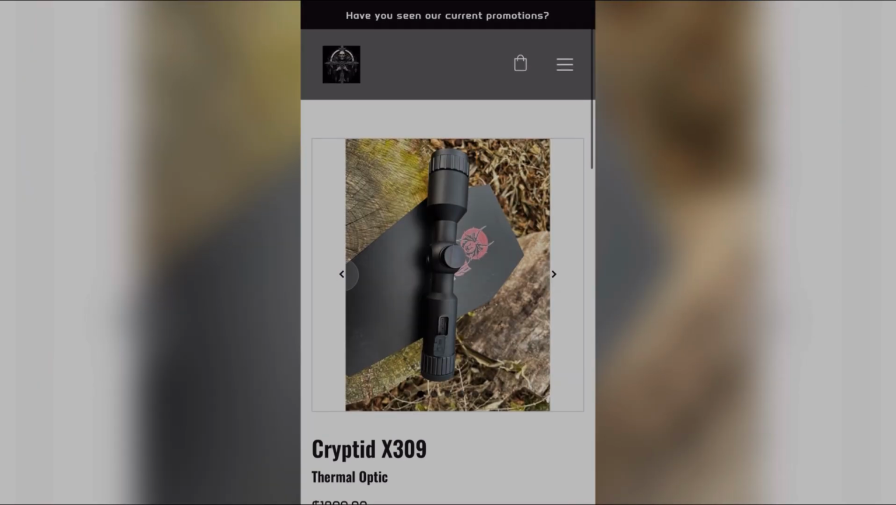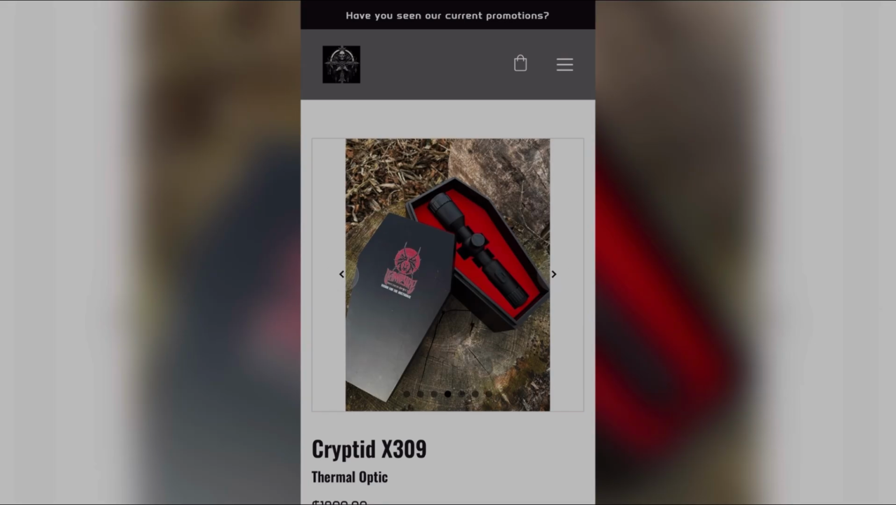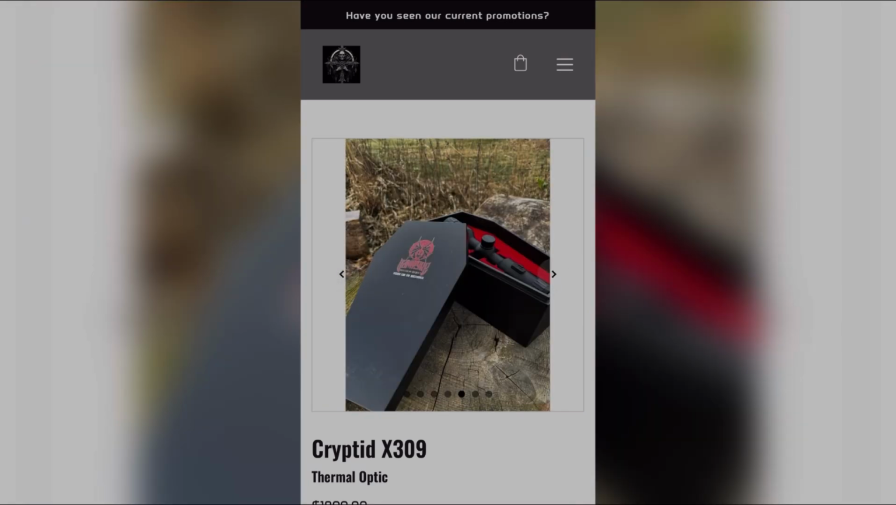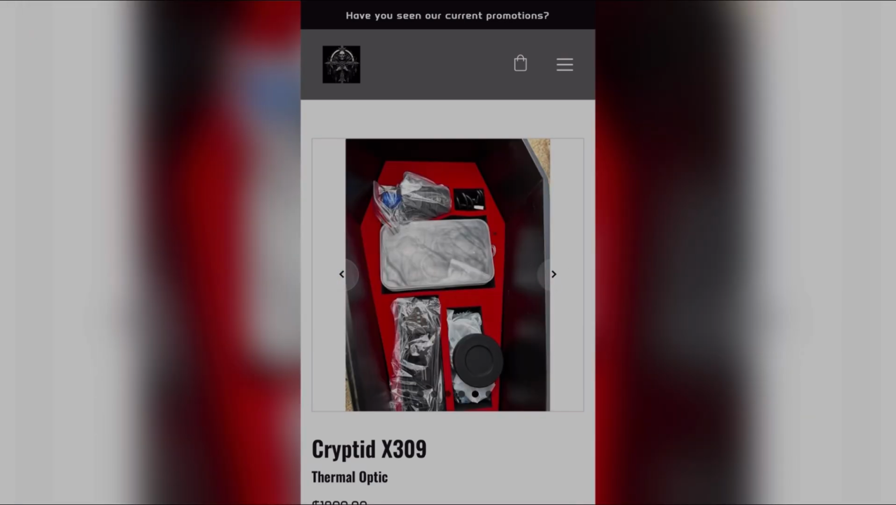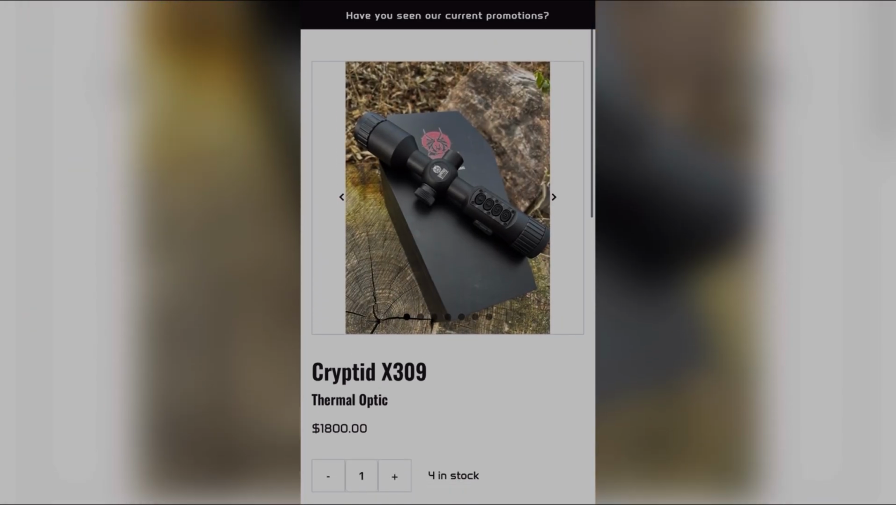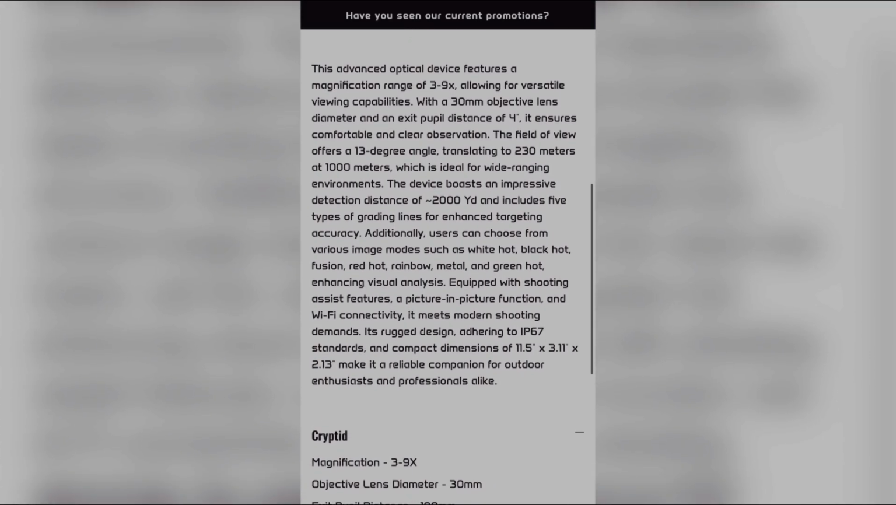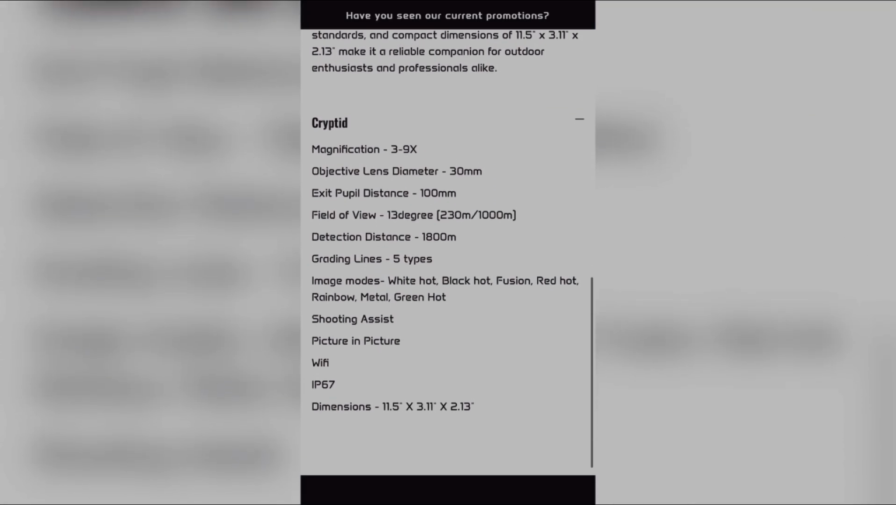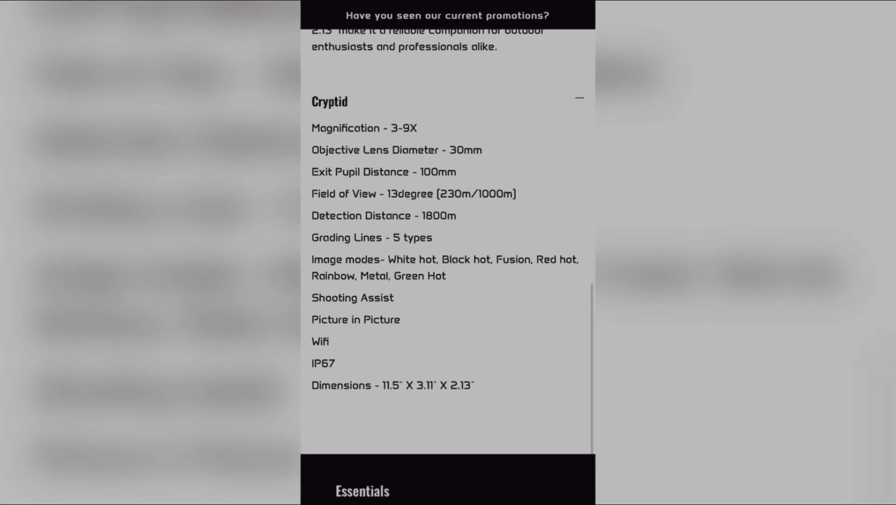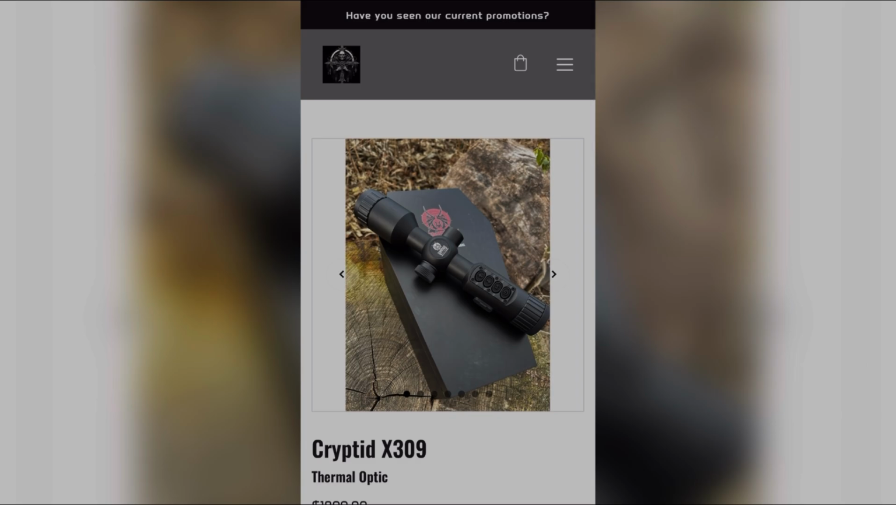This is a precursor to me finishing up the editing of this video, so this is going to be pretty cool. So as you can see here, we're checking out their website. This is an $1,800 unit, perfect unit for anybody trying to just get into thermals. This is the perfect budget system that you can get that will actually work, and it won't just be a, oh, I'm guessing what this is downrange. Everything you need is going to be in that box and ready to go. So as soon as it gets here, you'll be checking it out with me.